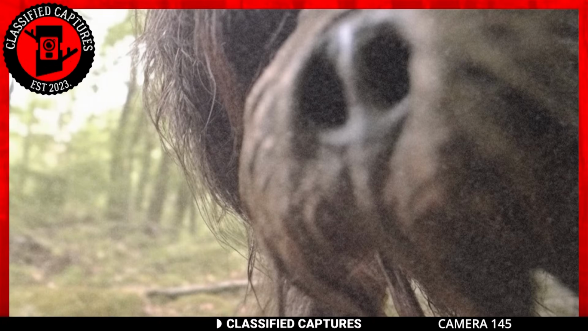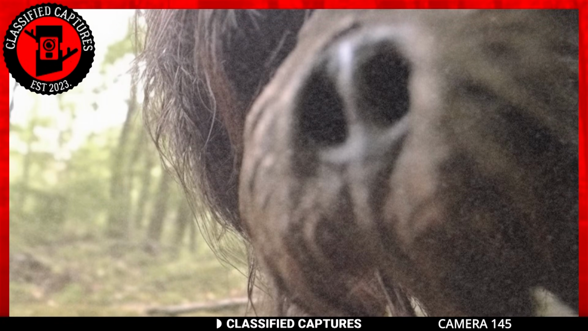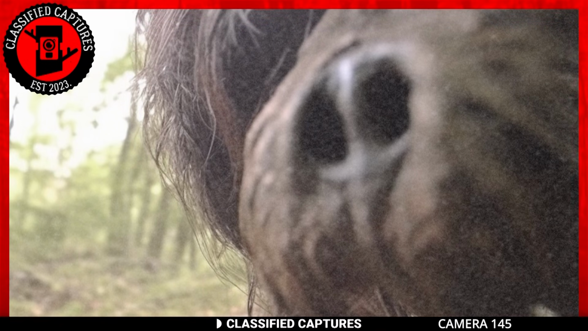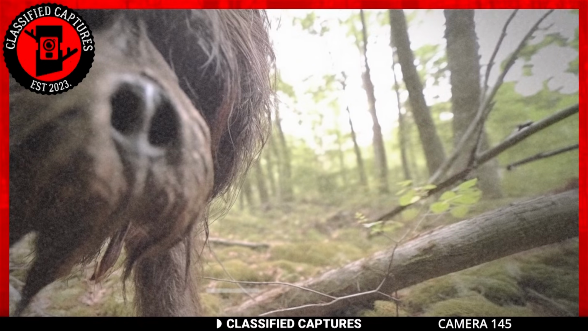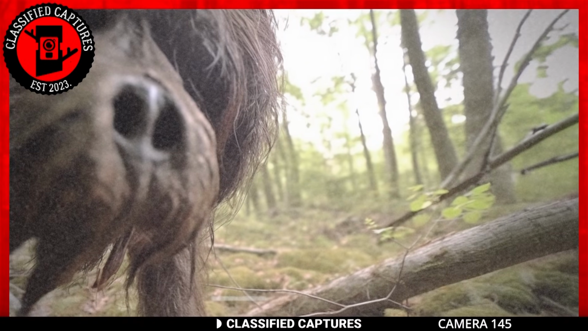The result, an image that serves as a delightful bridge between the natural world and our technological incursions into it, capturing a moment of whimsy, charm, and the unexpected in the wild.